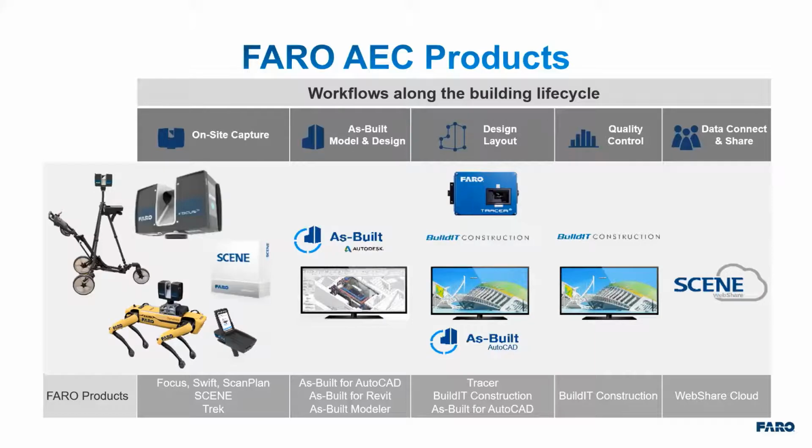And then all of that flows into Scene, or into Scene Web Share, which, as you can see, provides a fantastic collaboration tool. It really opens up data access to anybody with a web browser. So you're no longer constrained to, does this person have an AutoCAD license or a Revit license or a Scene license? It's, does this person have an internet connection and a web browser?